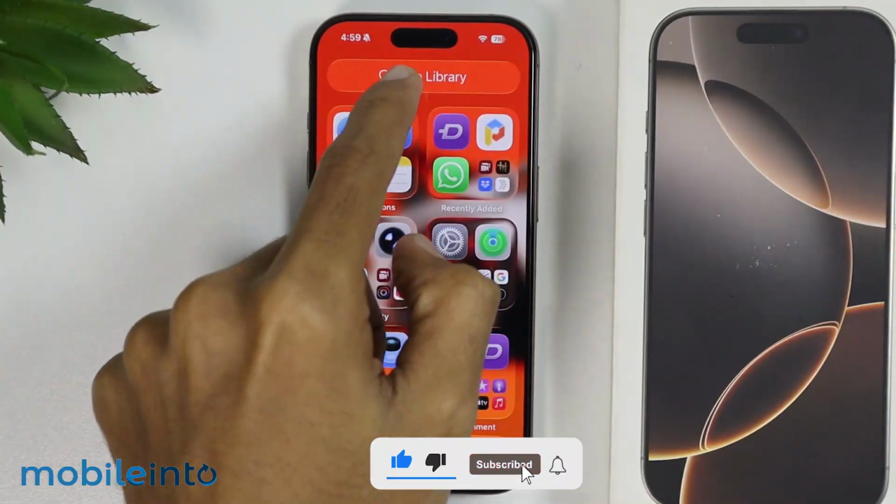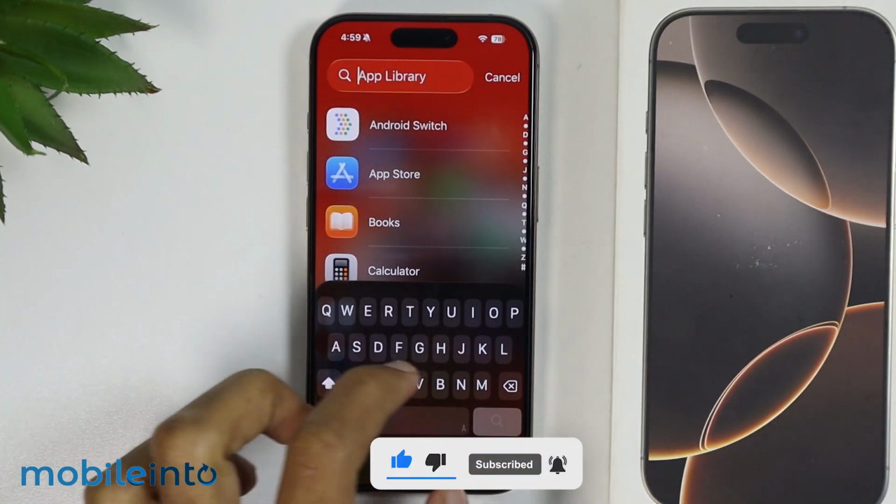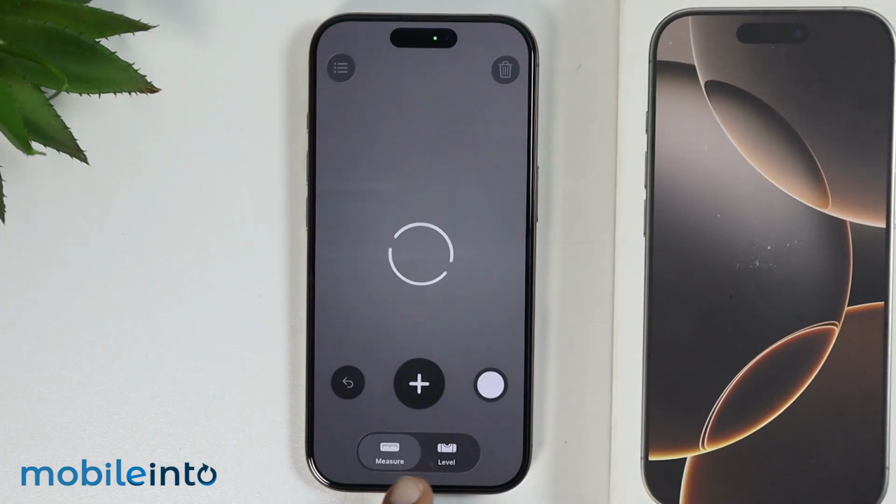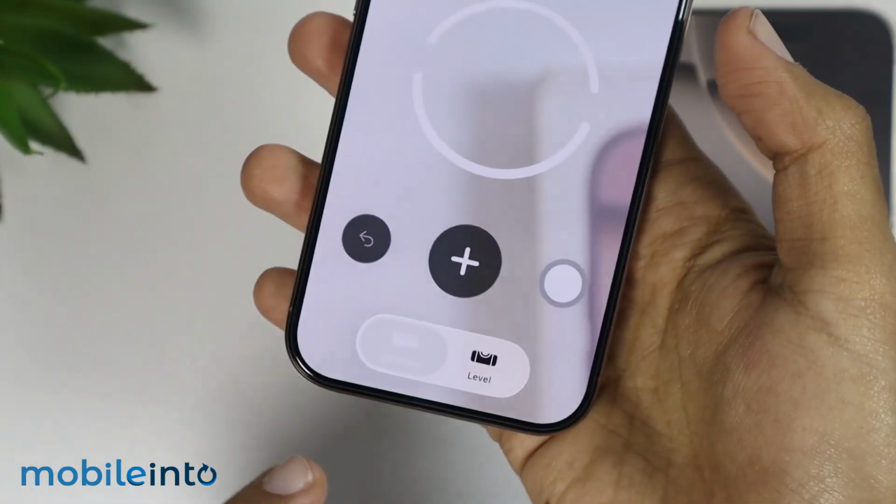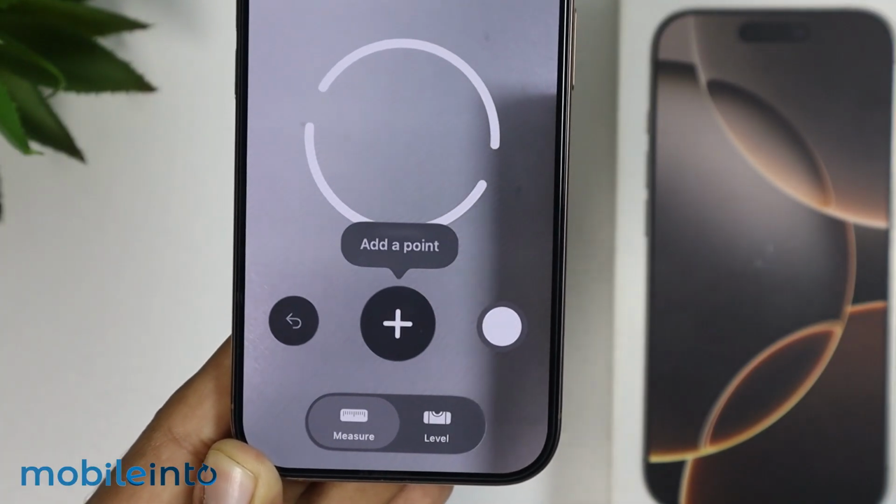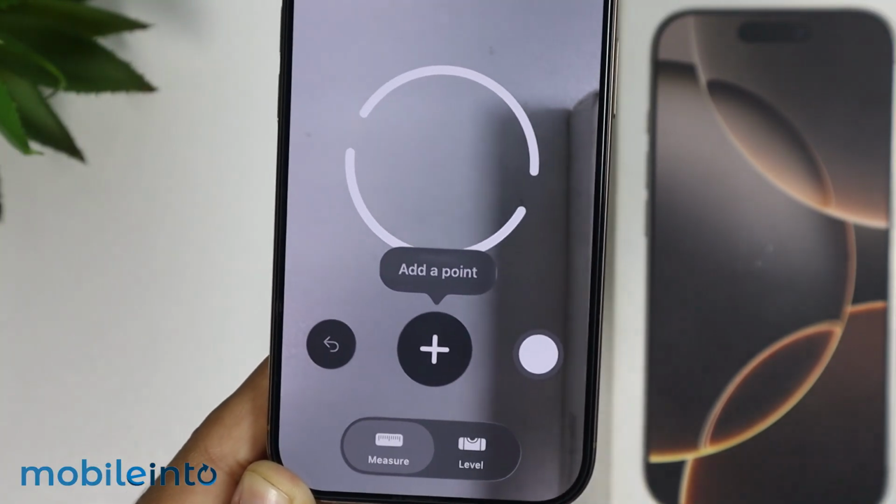Now for that, just open the app library and from here just search this. Then open the Measure app. Now at the bottom of the screen, just make sure you select Measure. After you have selected Measure, you will be able to use the Measure app to measure objects around you.